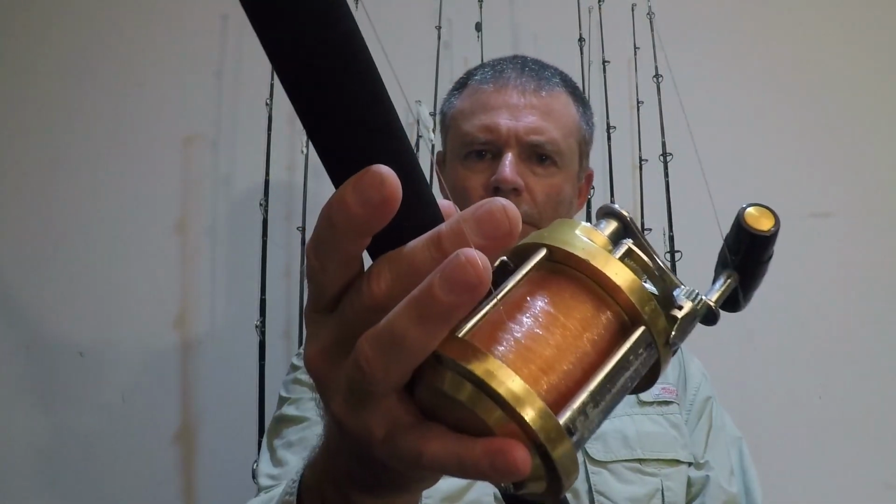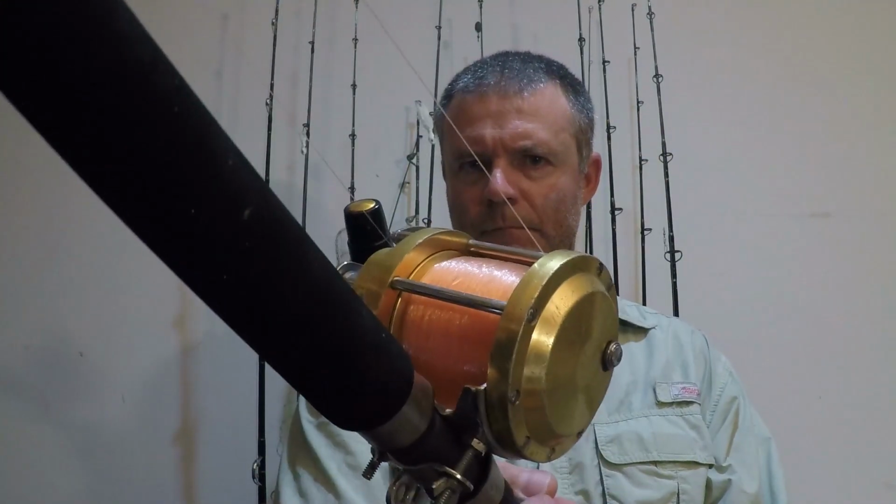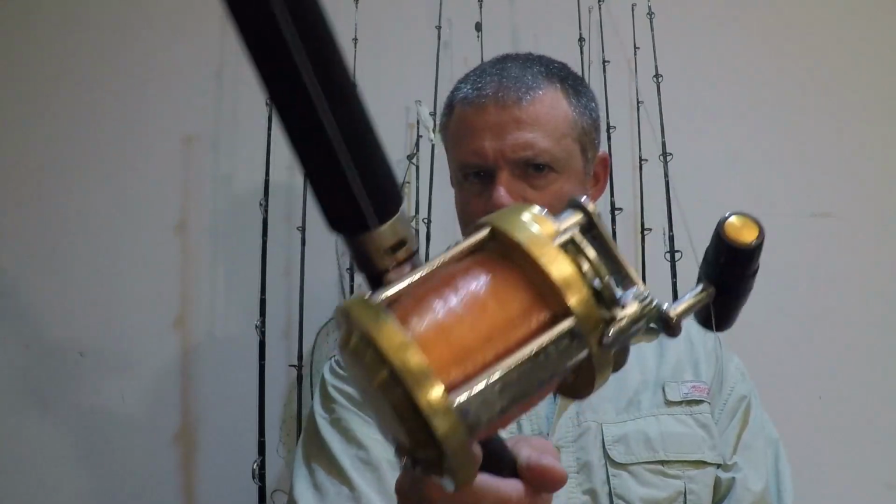The next type of reels that I use are conventional reels. I got two different ones that I like to use. The first one is a Penn International 12H. I got this spooled with 20-pound pink Andy line. It is on a 7-foot Star rod from the Handcrafted series.